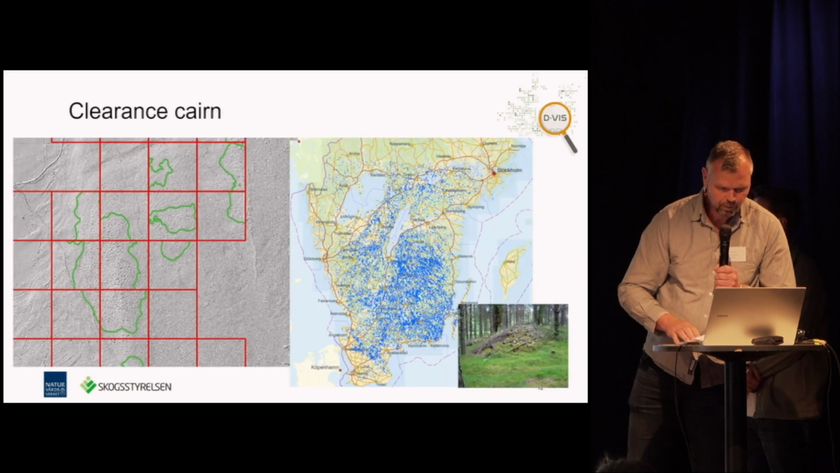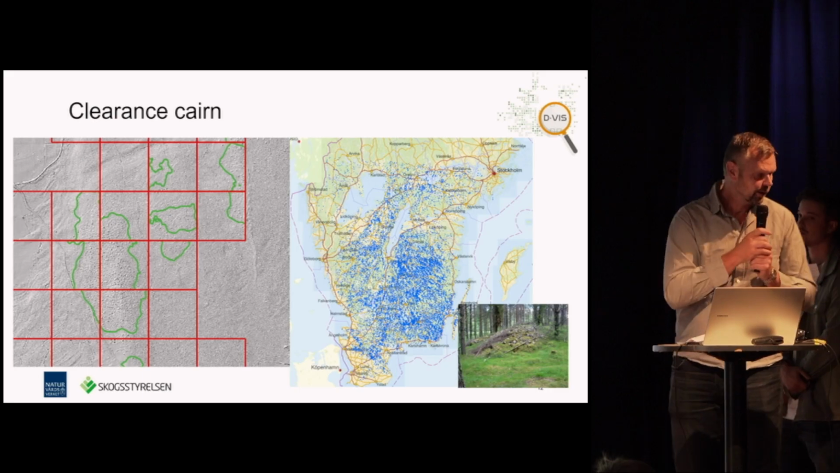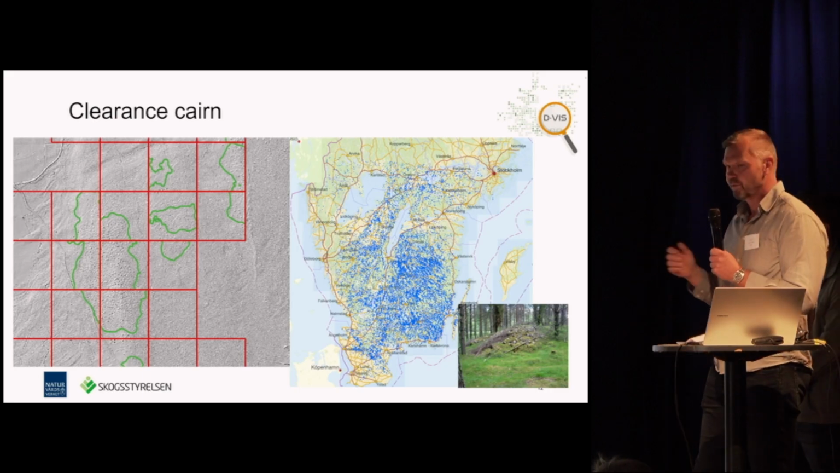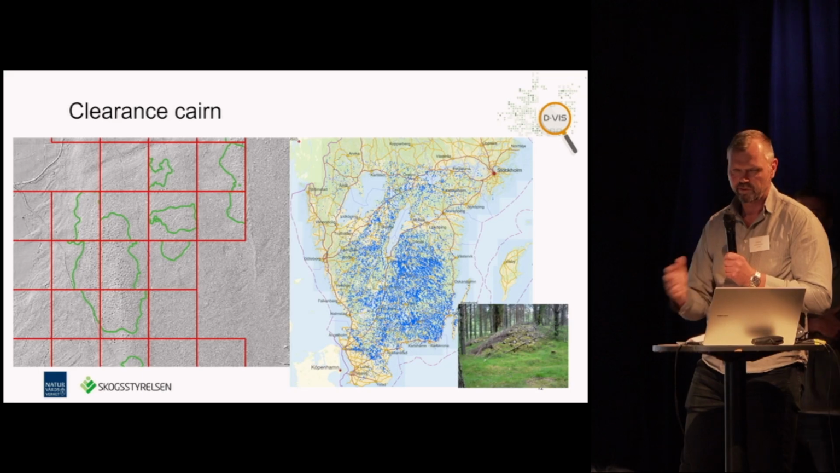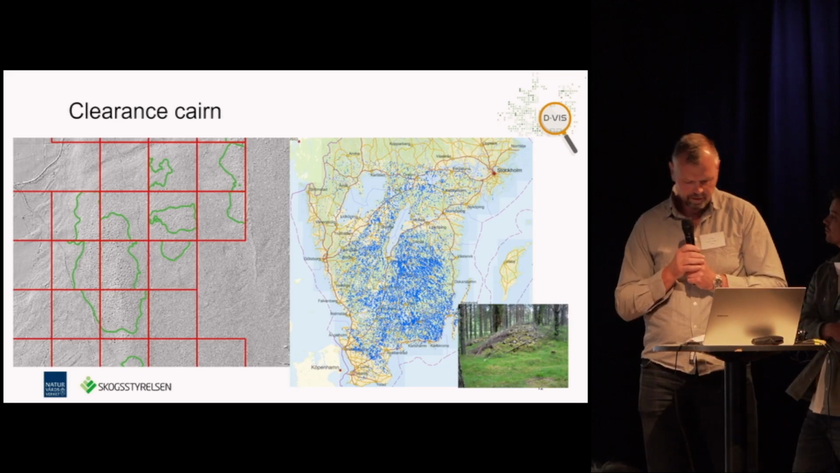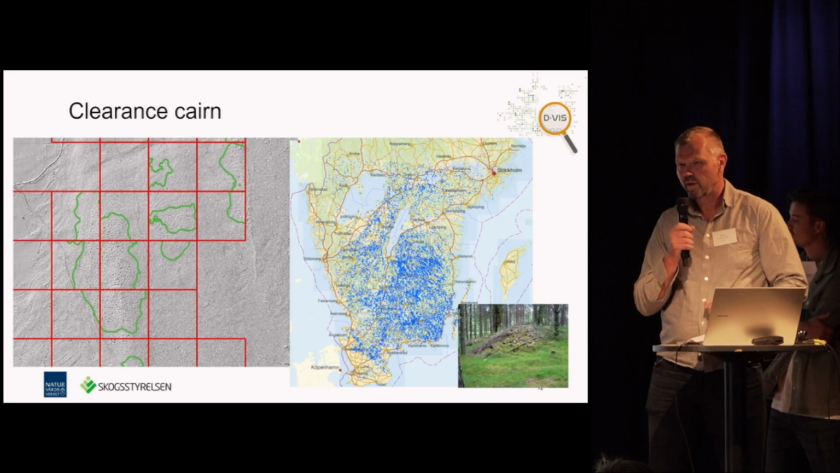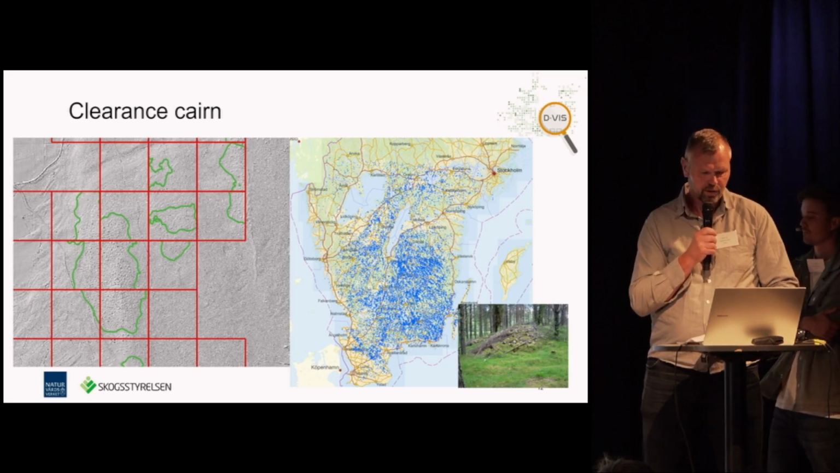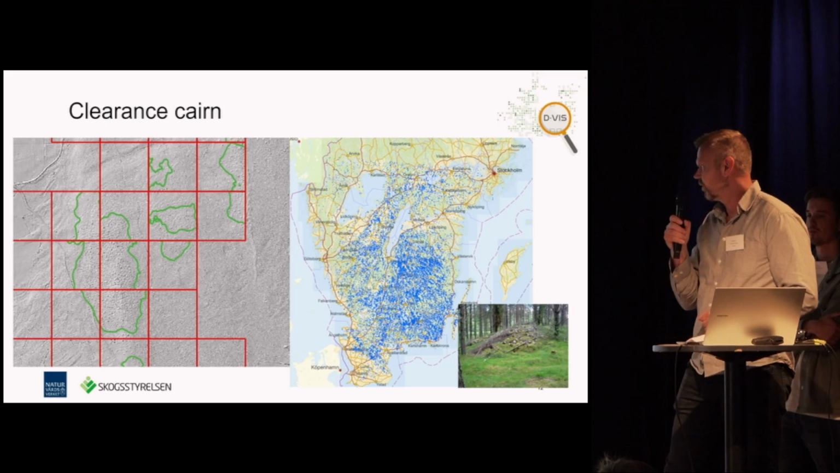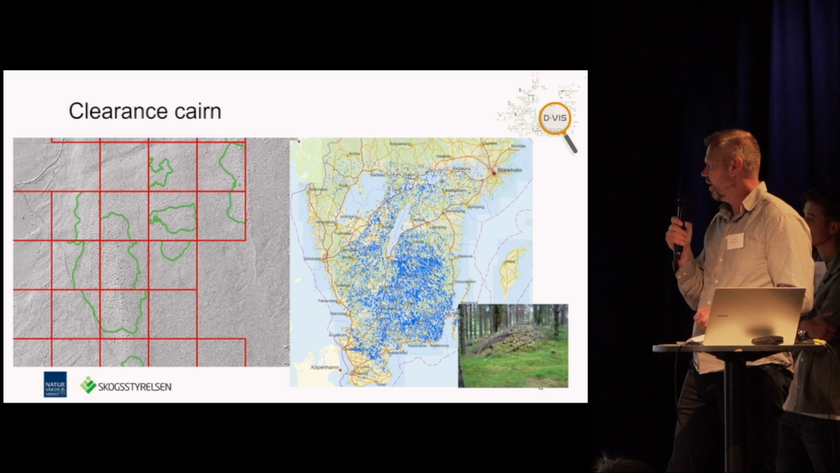Let's go on. We have the clearance cairn. This we tried last year. It's simply when you clear the soil from rocks, put them in big stone piles to make it easy to farm and plow. This was ages ago, and this could be relatively large areas. So we need some different methods, a bigger approach.